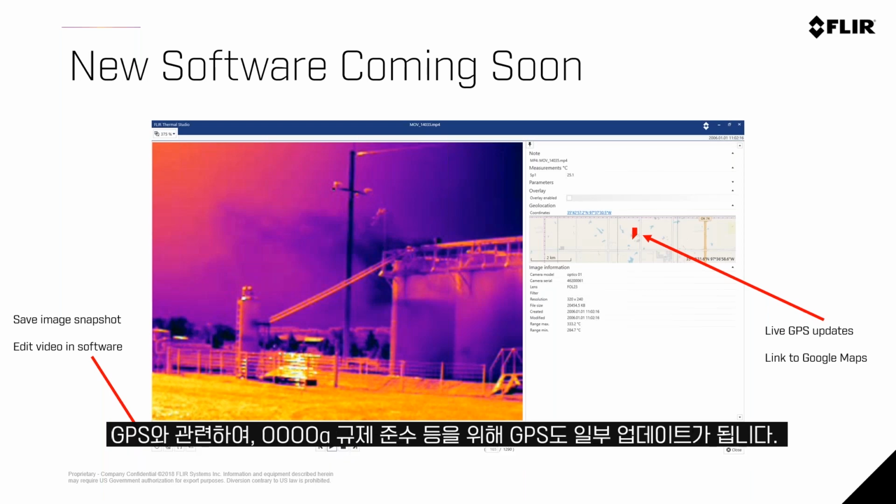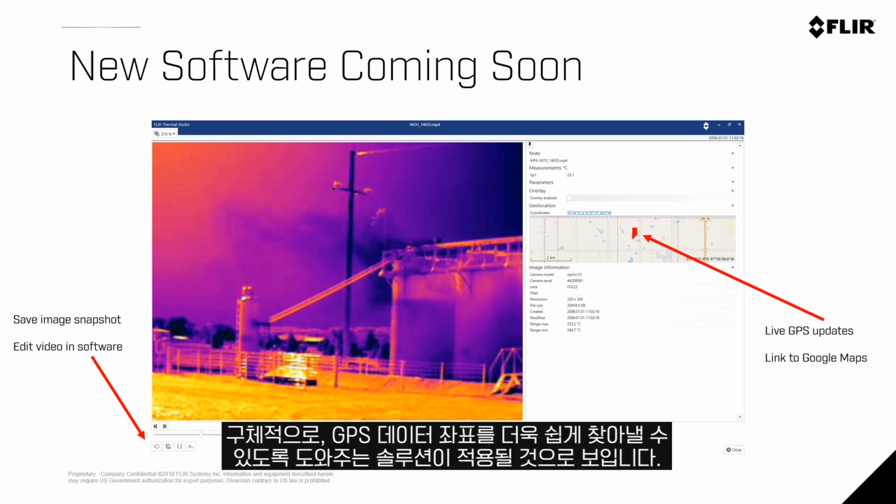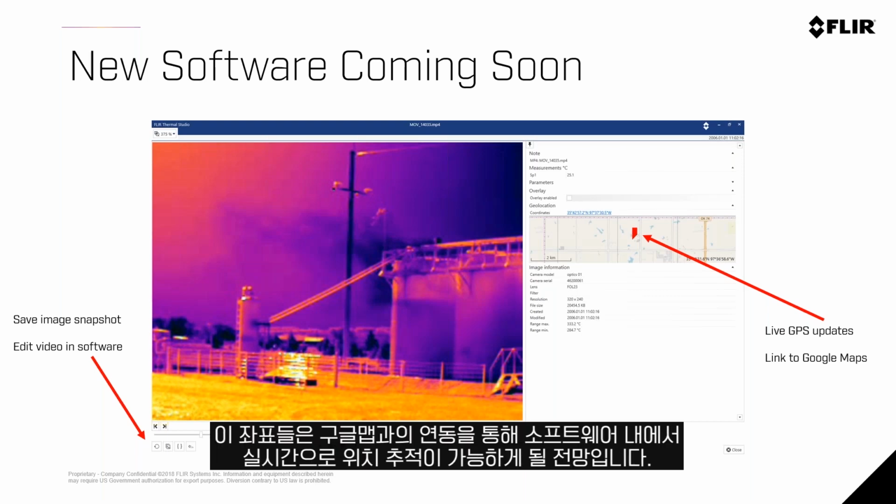We've also got some GPS updates with some of the Quad OA necessary requirements with GPS. We now have that solution to ensure that you can find those GPS data coordinates very easily. You can link those to Google Maps, and they actually replay live in this software.